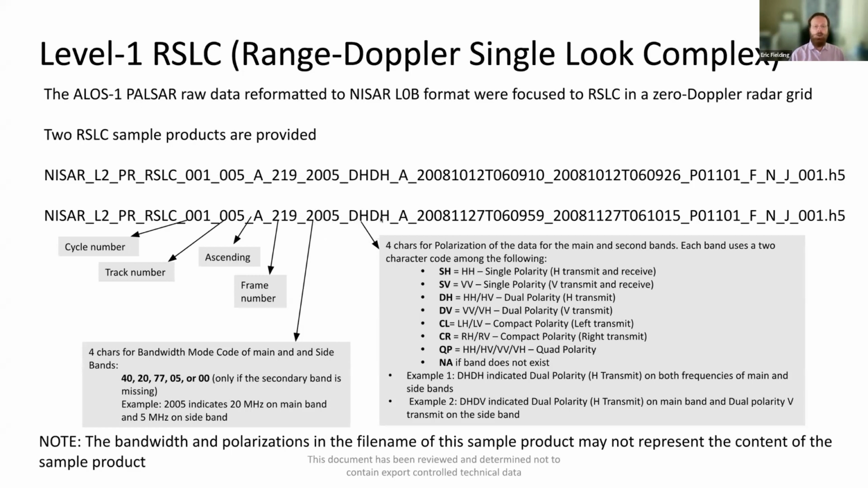And then the second part here shows the polarization information. In this case, DH for HH, HV, dual polarization, H transmit. It could be DV for V transmit, but I think the normal mode in most places is DH.